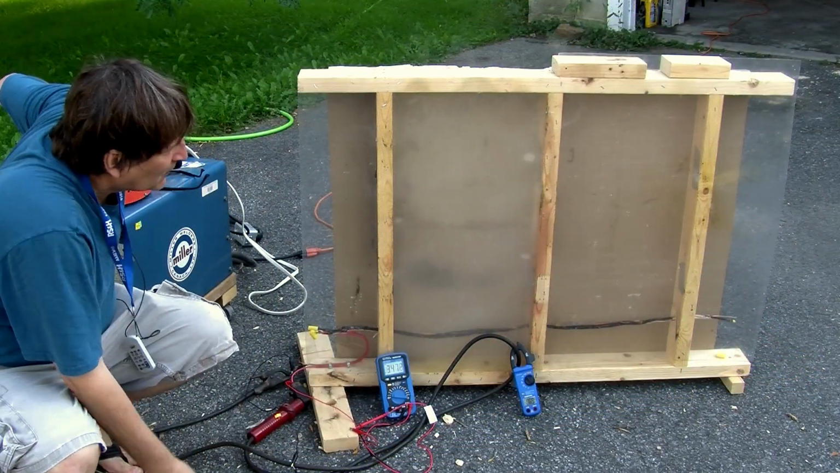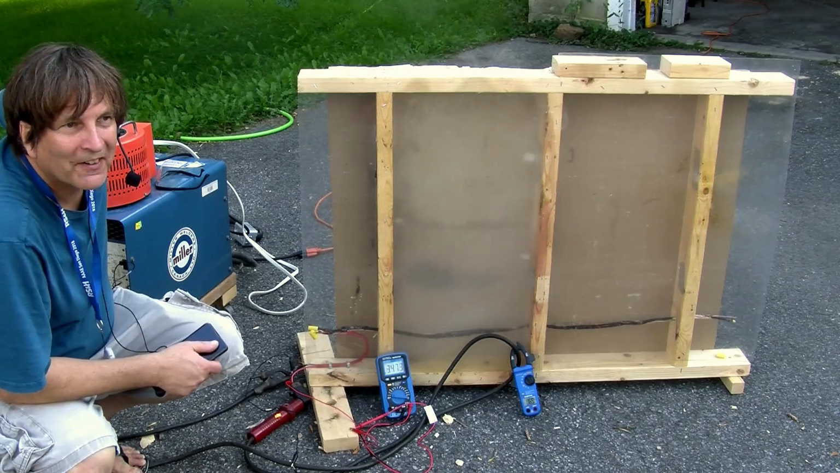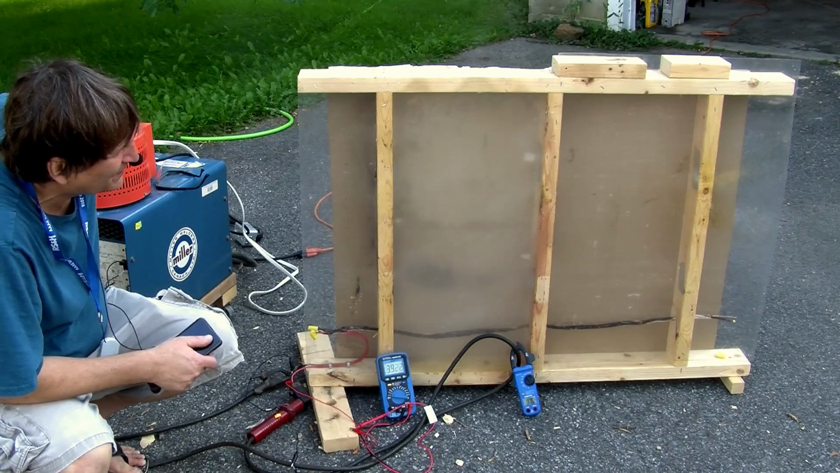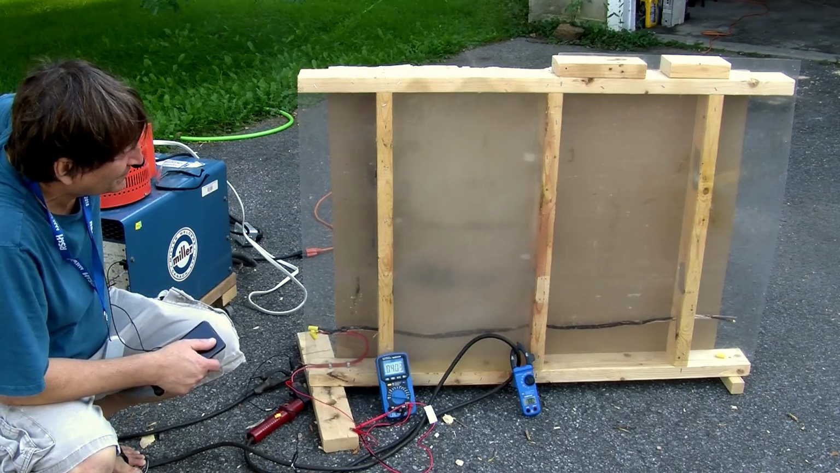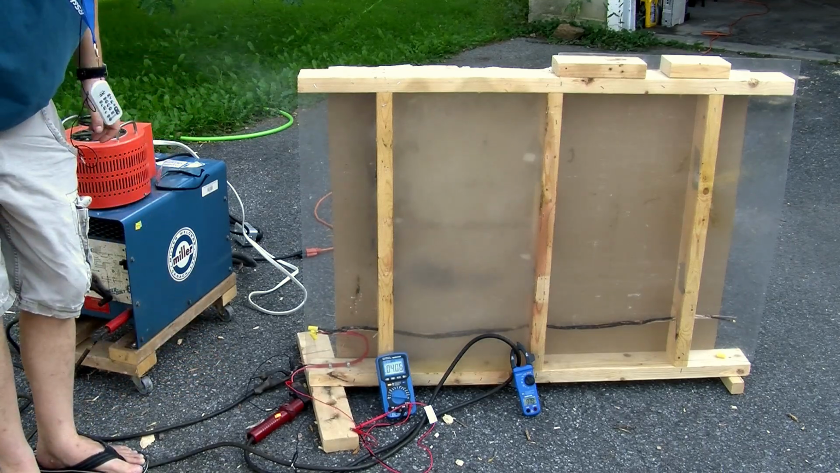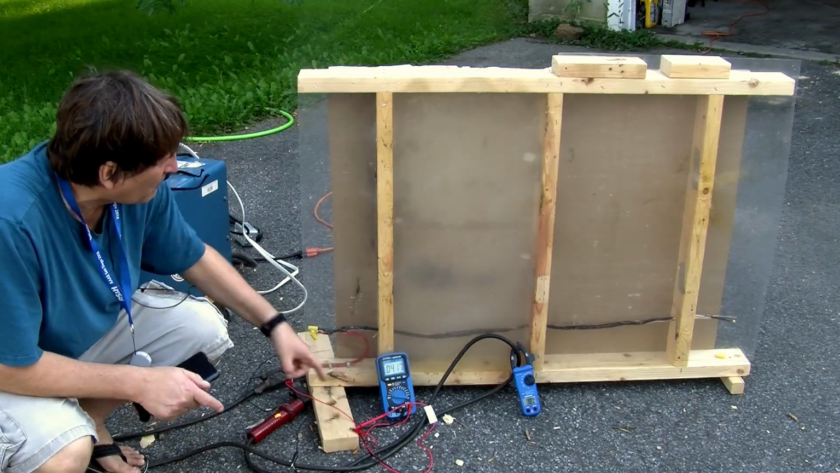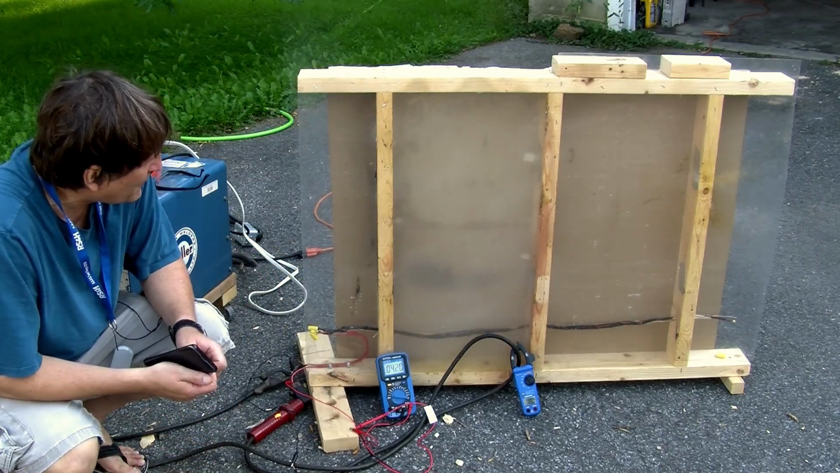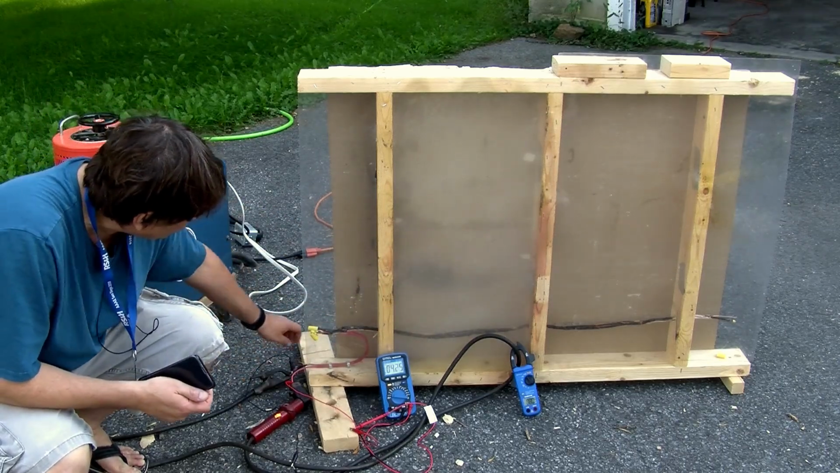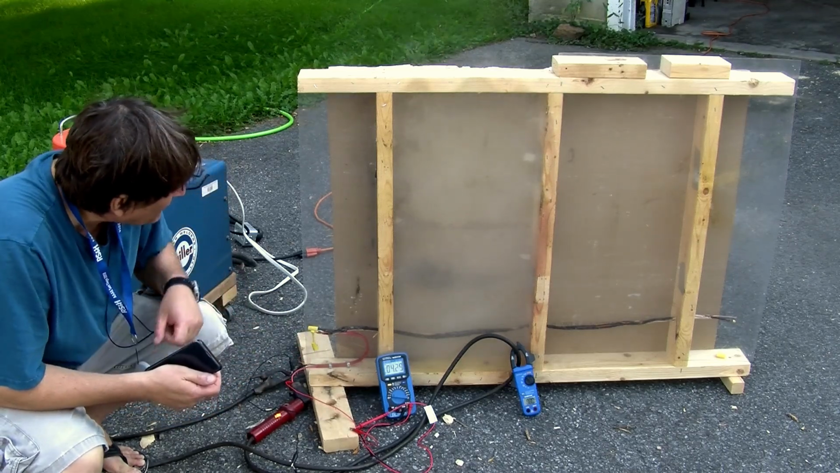Well, once again, let's up the current, see if my new Variac can spit out 80 amps. Seems to be able to. So 80 amps and about 4 volts. So 320 watts, probably all being dissipated in here. I would think, yeah, even our number 12 now is getting not too happy.